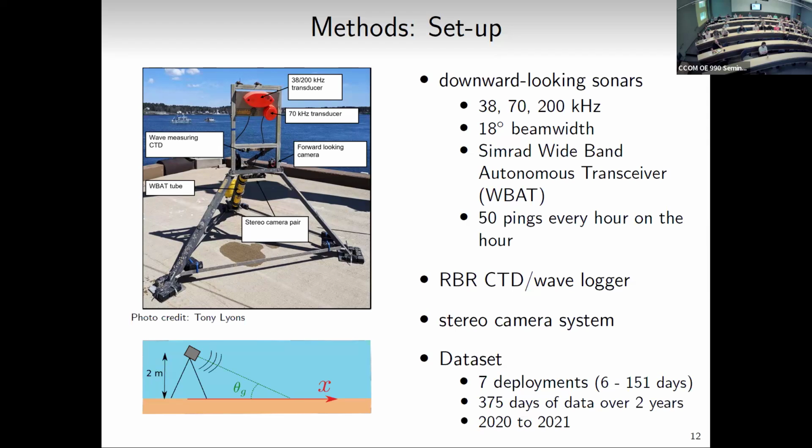And then it's the brains, so the transducers are connected to the WBAT, a wideband autonomous transceiver, so that's the battery and the brains controlling those transducers. So we've set it up to ping 50 pings every hour on the hour, and those pings are averaged.